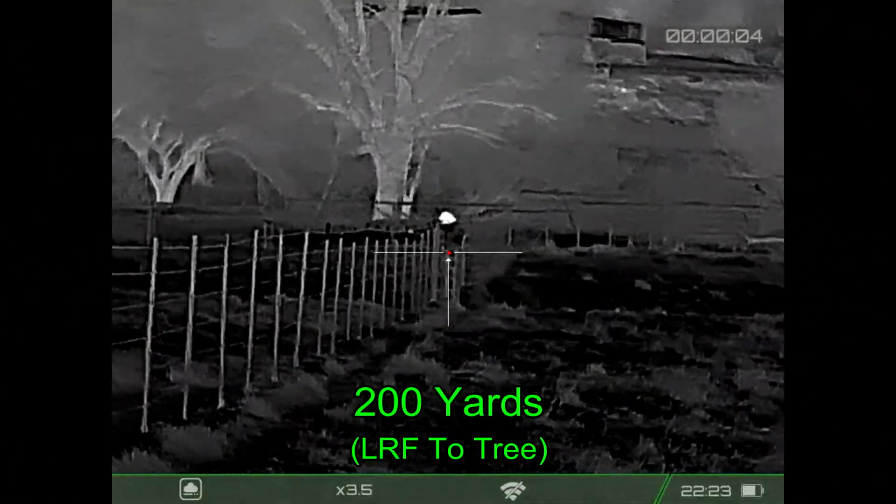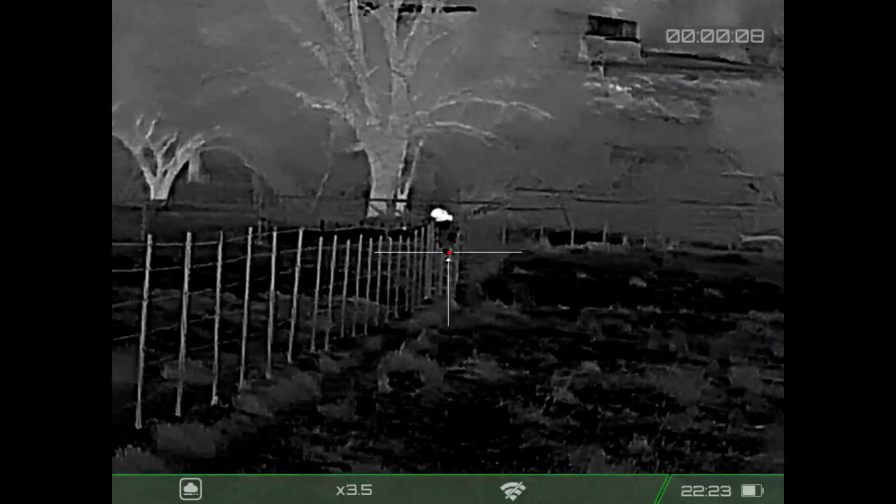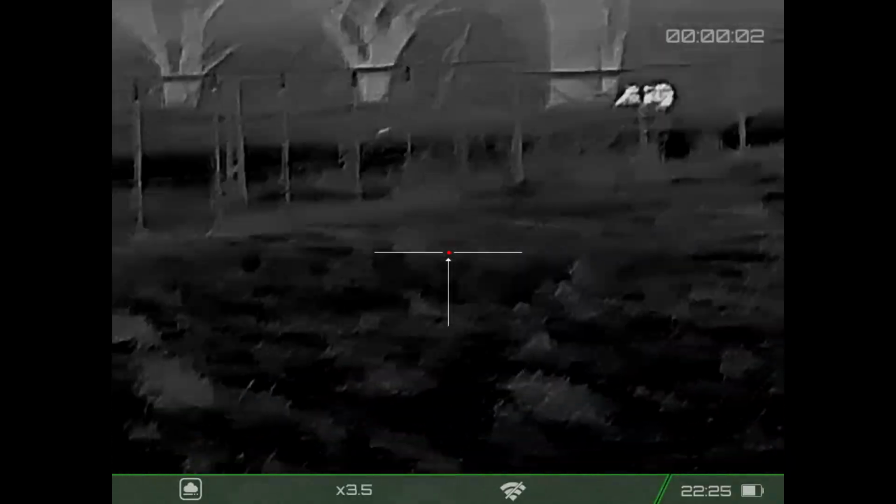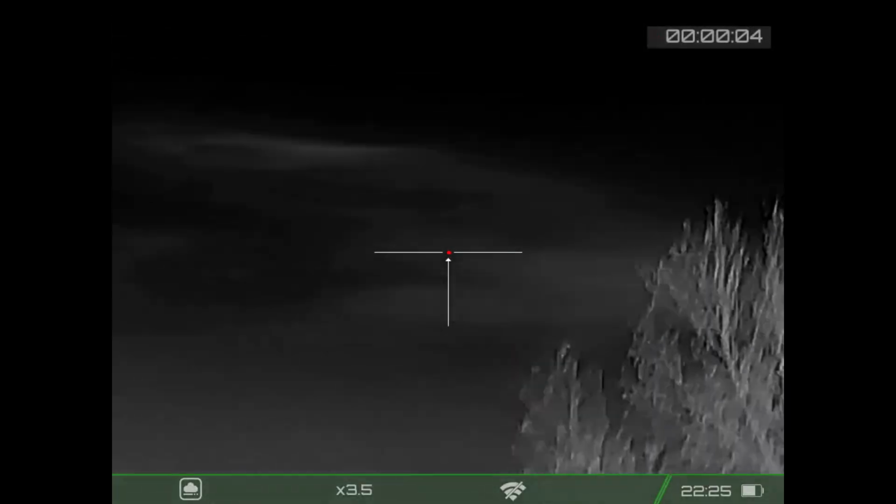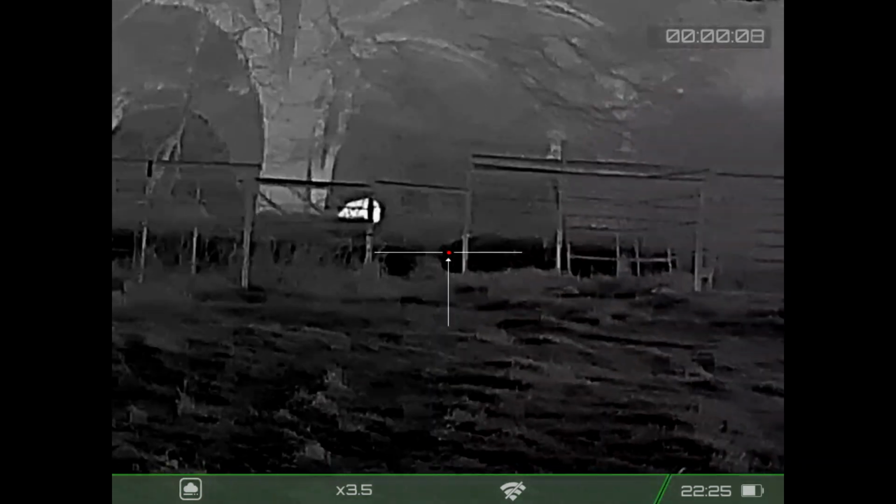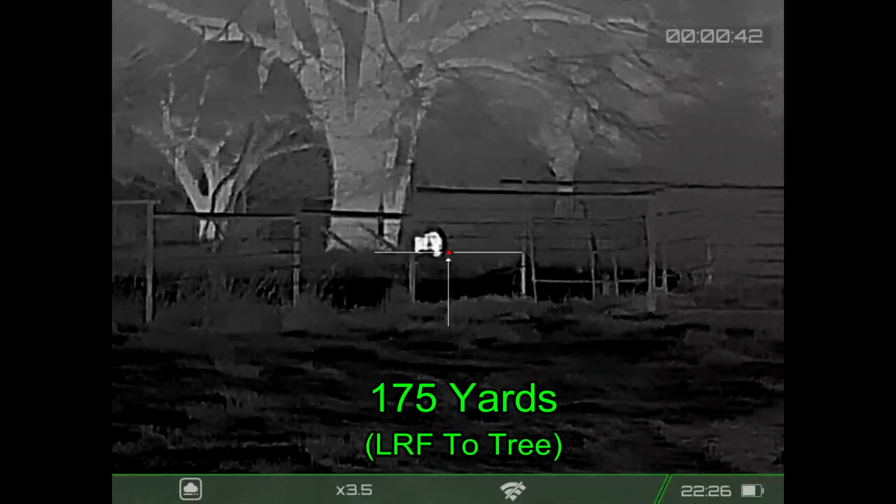Okay, pig is next to a tree 200 yards away. We're going to try moving up. We're partway through the stalk on the next property. Ben has gotten a laser range on the hog at 200 yards. He actually ranged the tree because the tree is next to the hog, and the hog is behind a lot of fencing, and if he tried ranging the hog, he would get the range of the fencing instead of the hog itself.